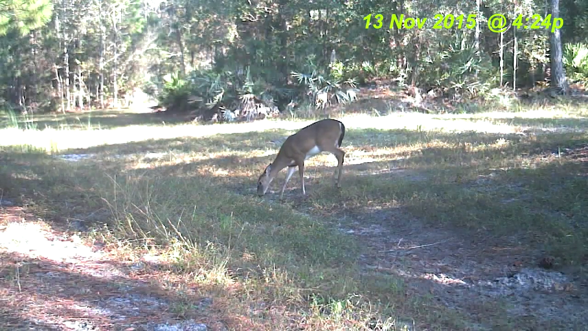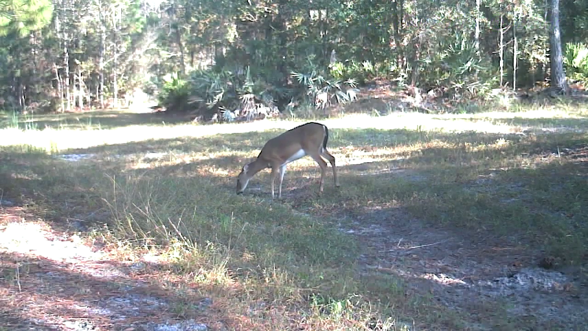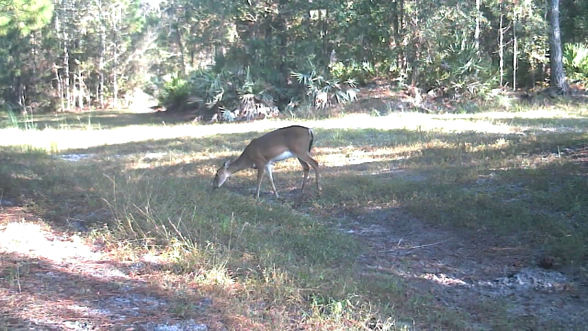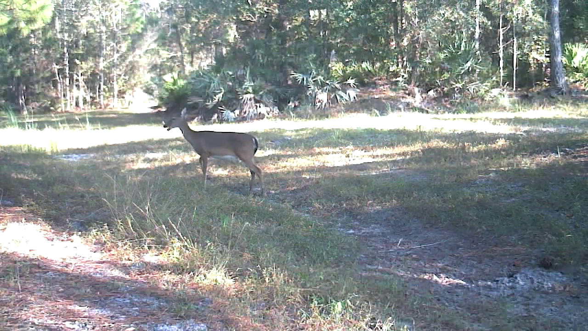And here we've got a lone doe. She's a little spooky. Now here we are at 3 o'clock in the morning, and I see a pair of eyes show up.